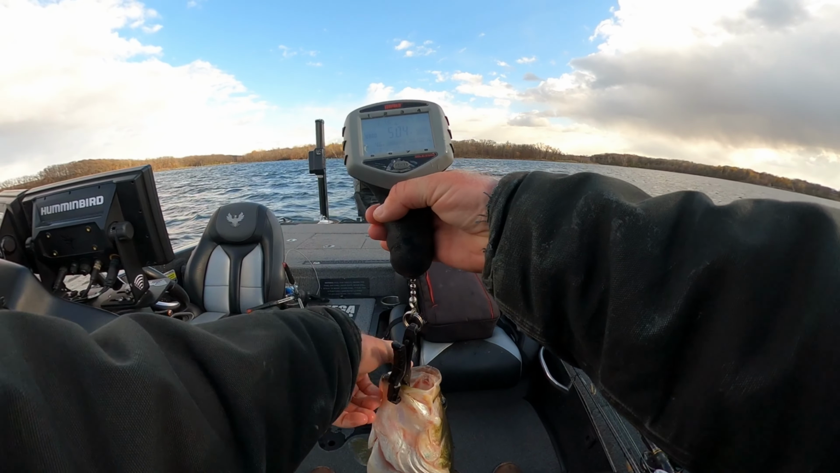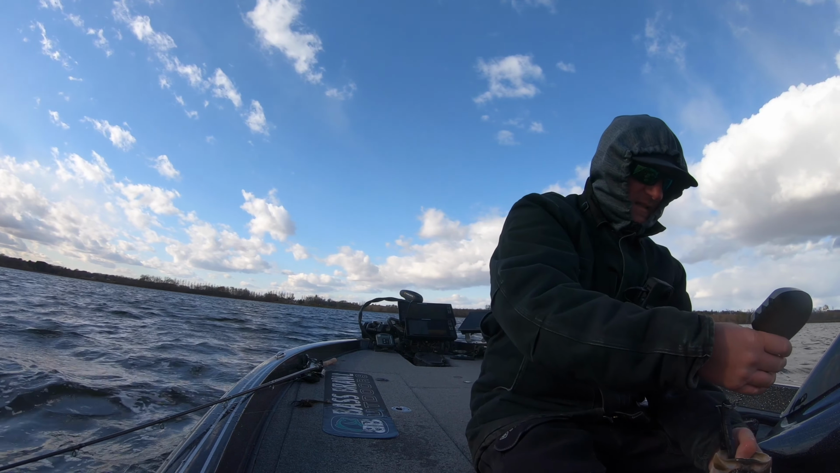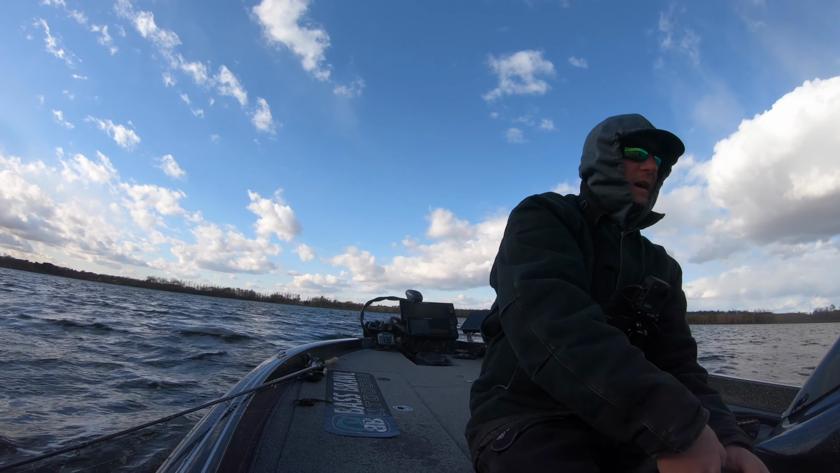Another 5-pounder. Oh my goodness. That's six fish over 5 pounds.